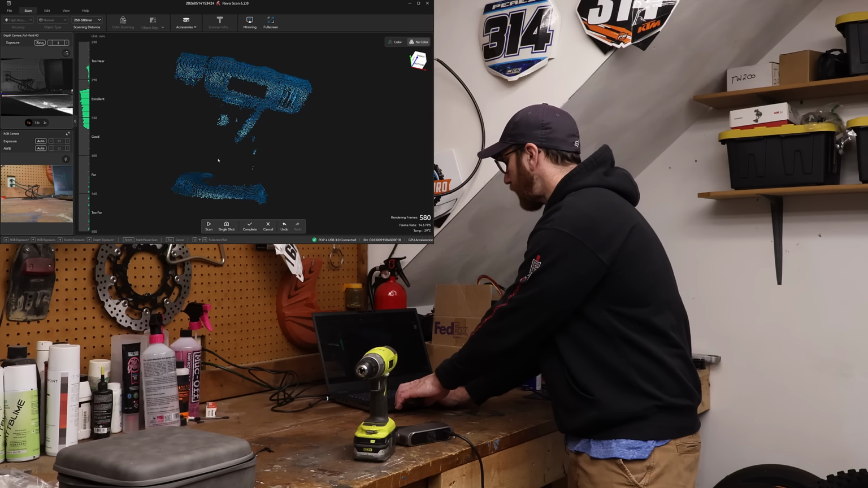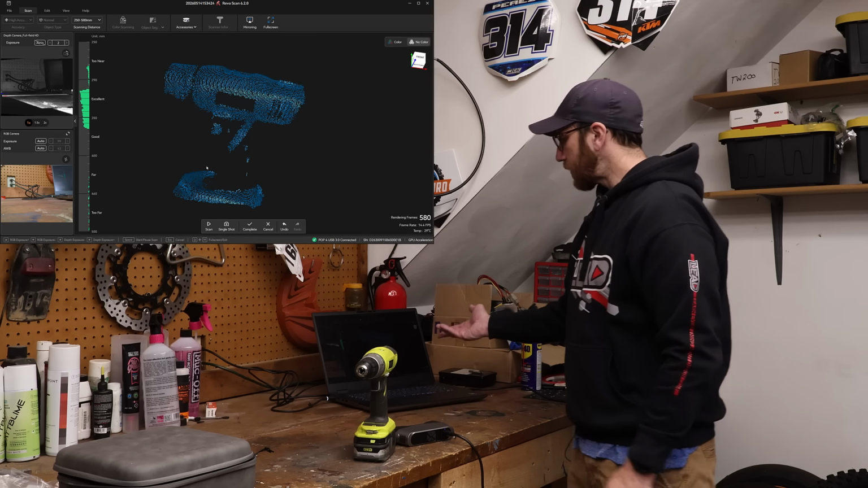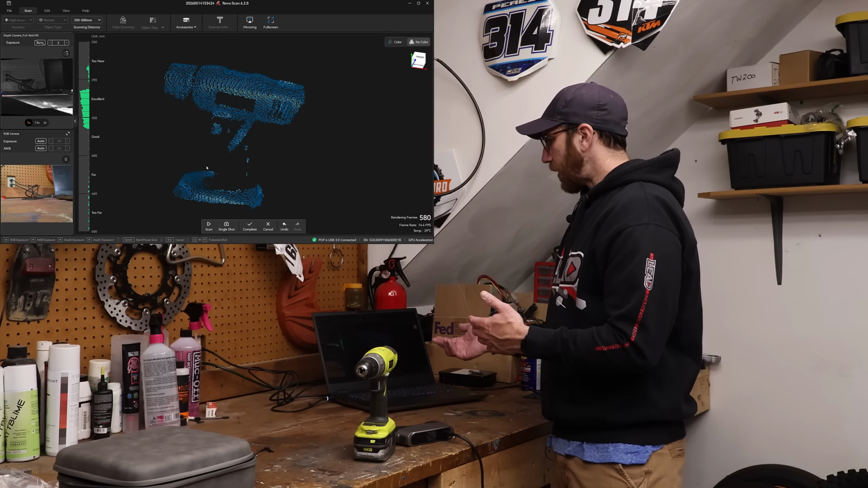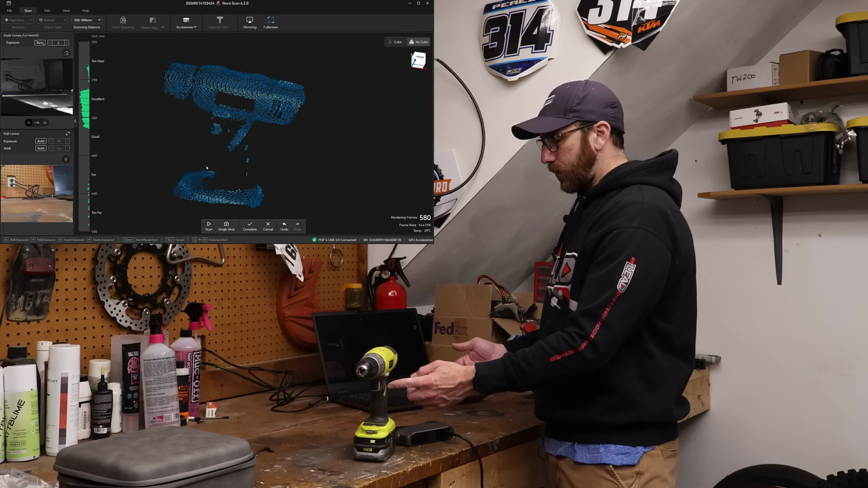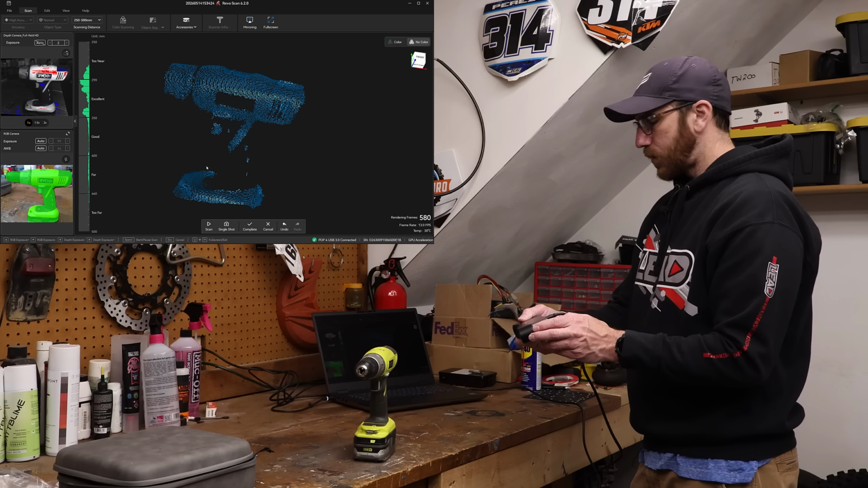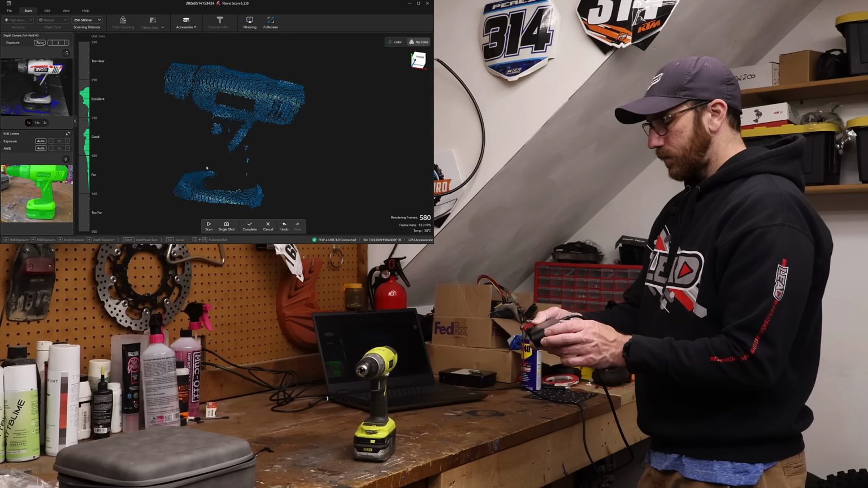And I didn't do a color scan here, but you can instantly see on the screen, just from the settings I had, because the exposure value is so low, it's not picking up the grip. So if I want to try to do that again, it still remembers my settings.